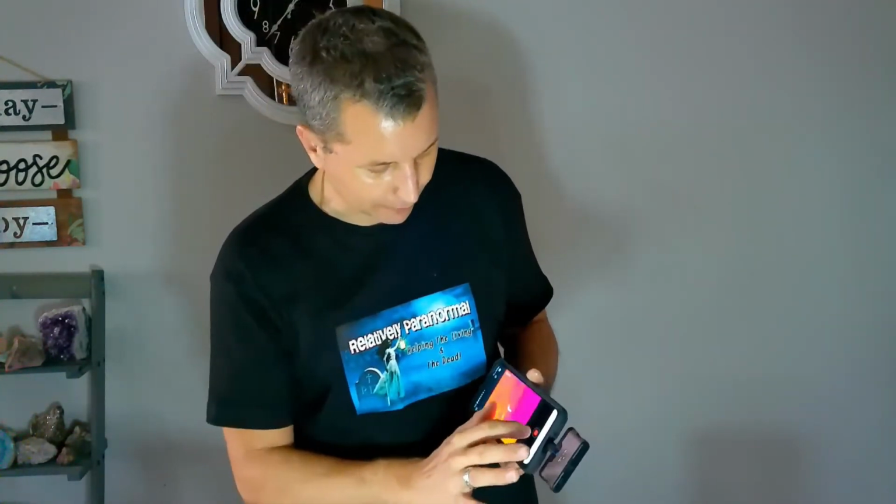Now let's get to the Pro so you can see what the differences are. One of my favorite things about the FLIR ONE Pro is that it keeps track of the hottest spot on the screen, the coldest spot on the screen, and the center point of what you're looking at. Each spot has a temperature.